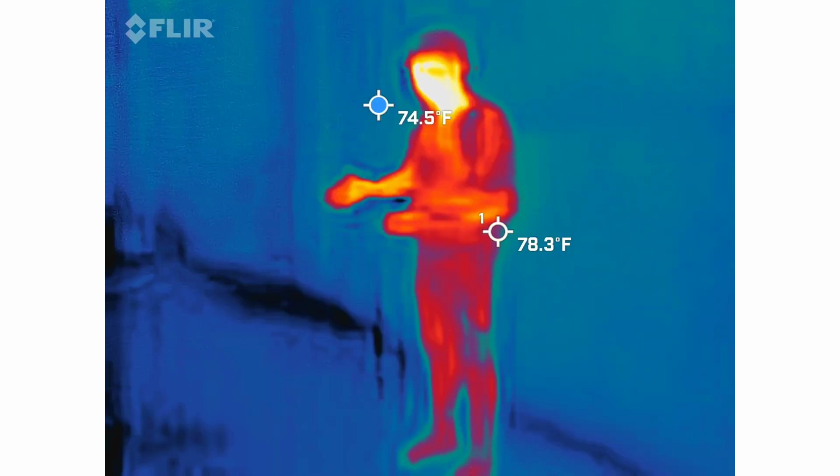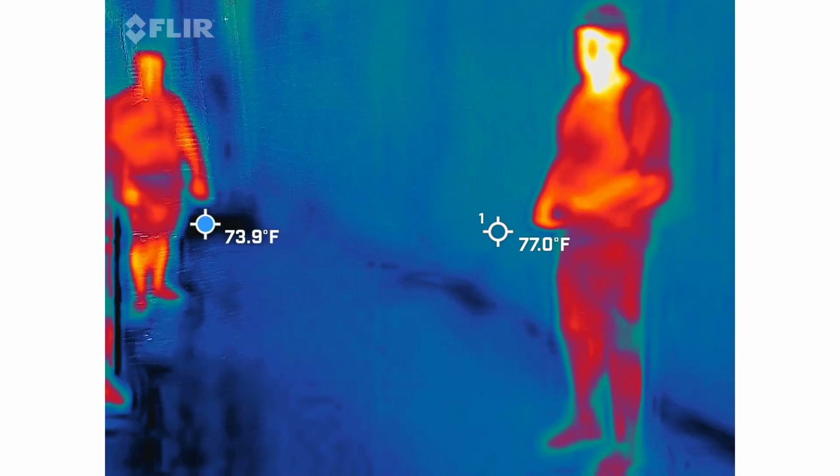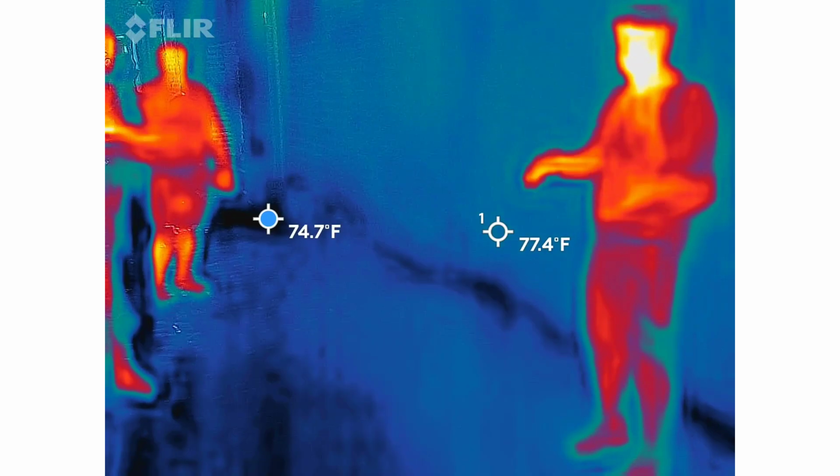We do capture a lot of orbs in here, like I said, and we've caught cold spots in this location that didn't make any sense either. So again, you have a lot of weird fluctuating things going on because the temperatures in Charleston are cooling down.